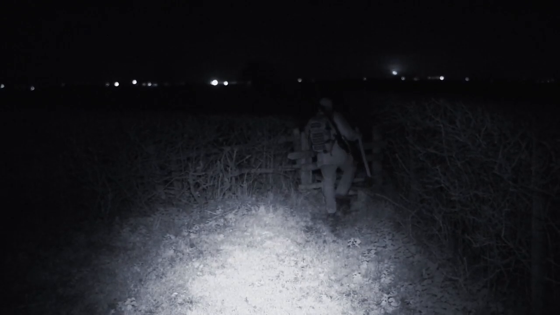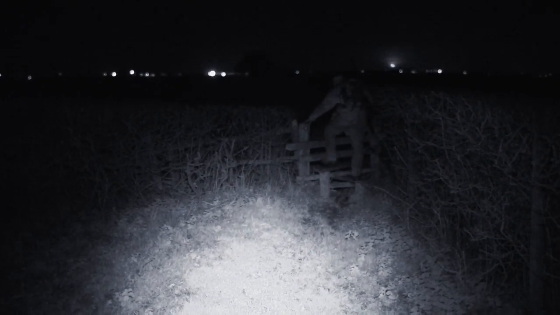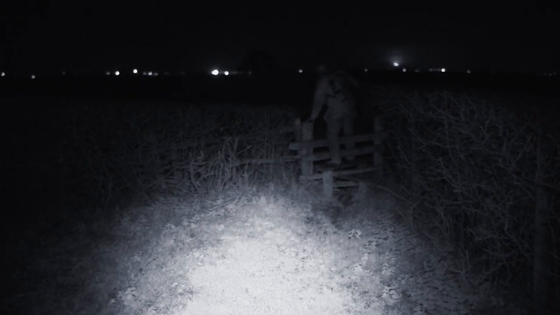It literally went over the stile into the next field. Probably walked about 50 yards, and we spotted another one coming down across the field.